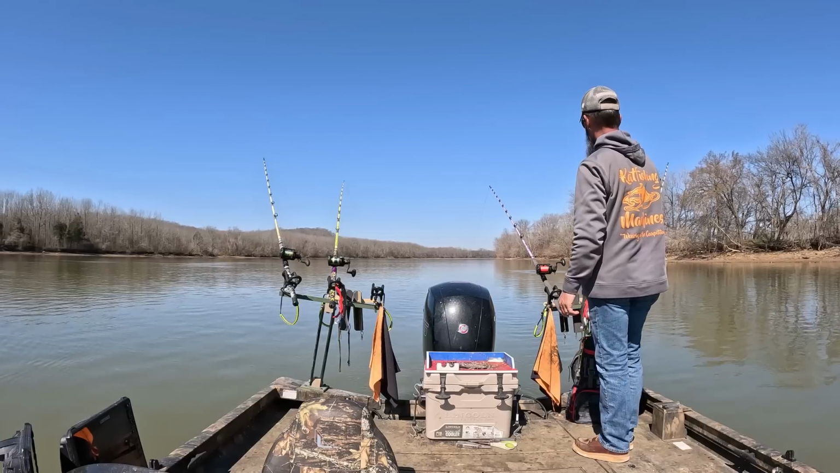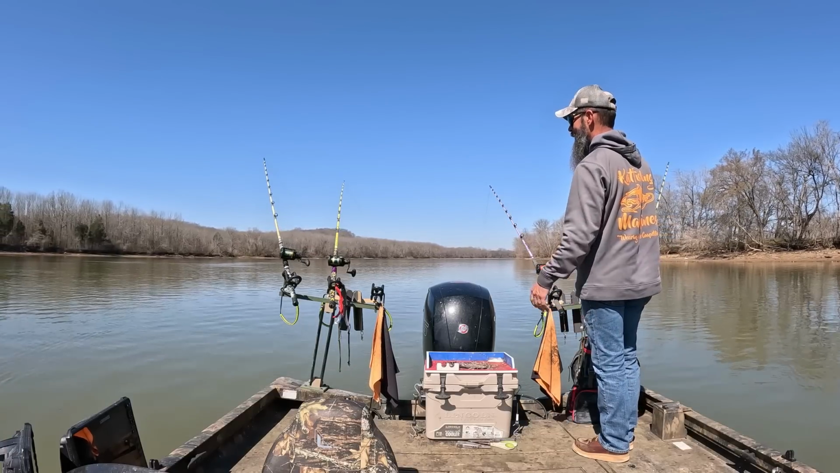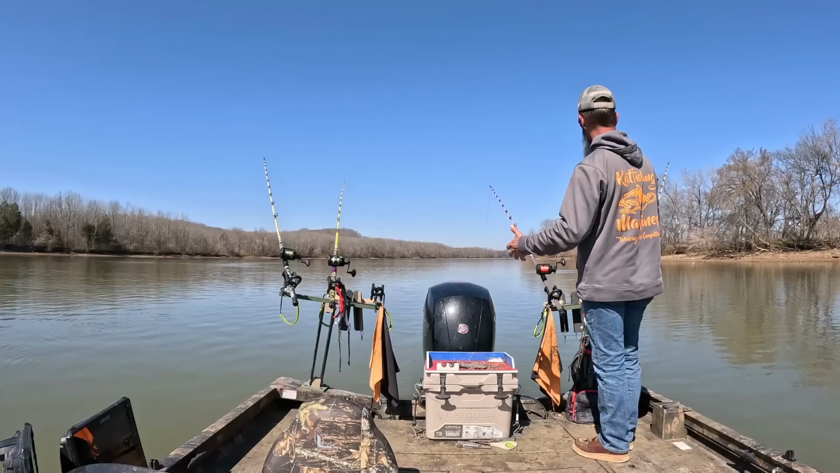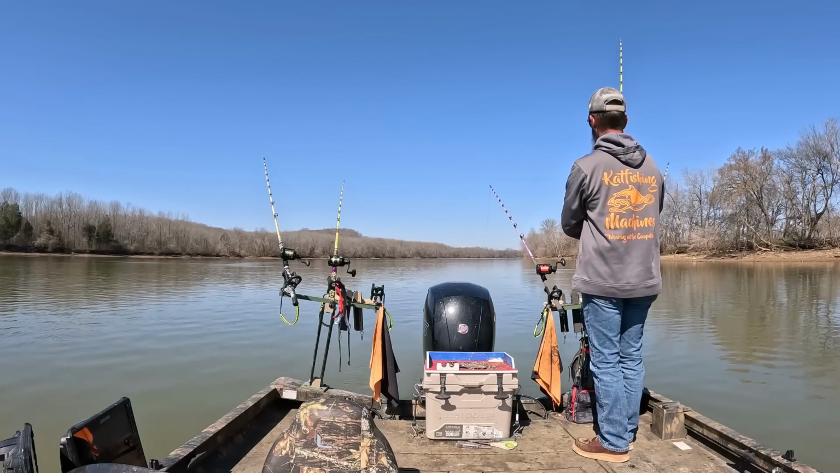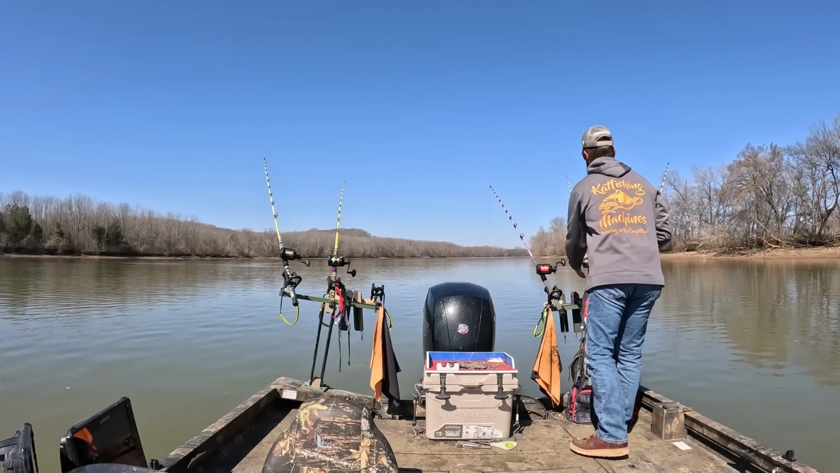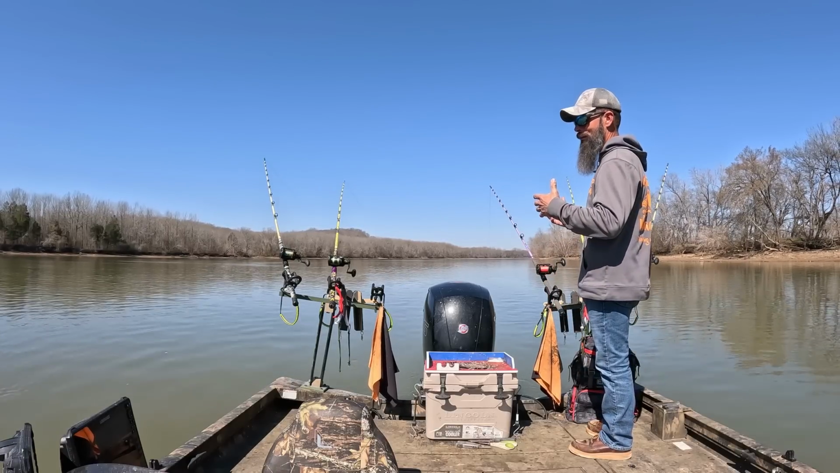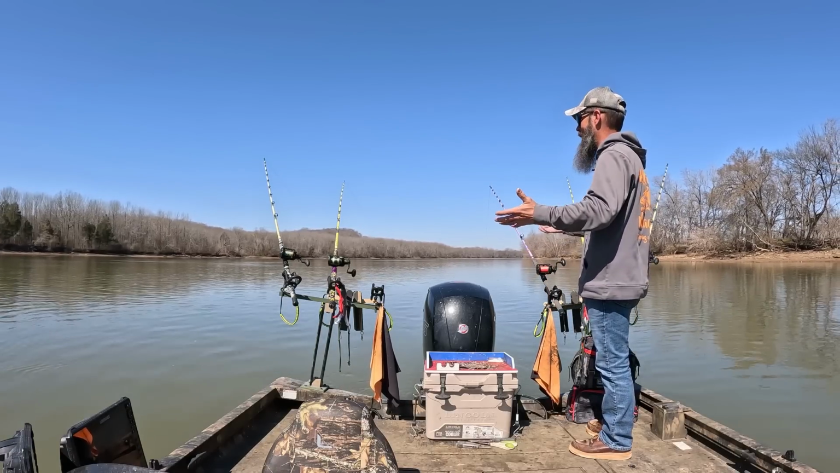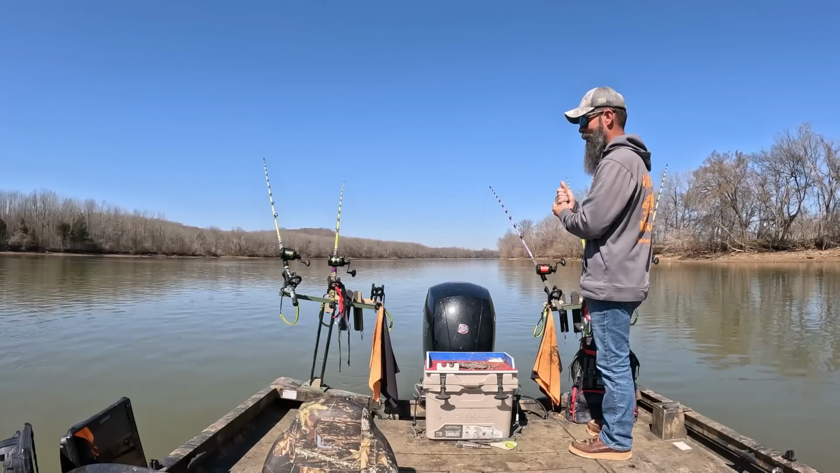So even when I had that skipjack out there, now granted, a lot of this is also a time of day deal, where they may fire on one bait more than another. But it's been my experience that when you start using white bass, especially with the bites that we've had, that's typically a pretty good bait.